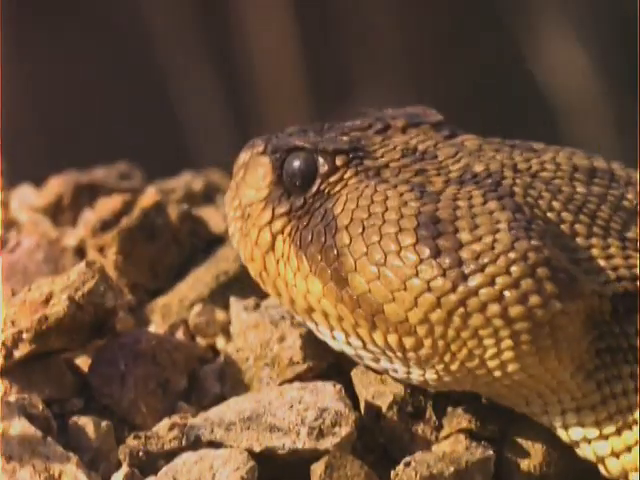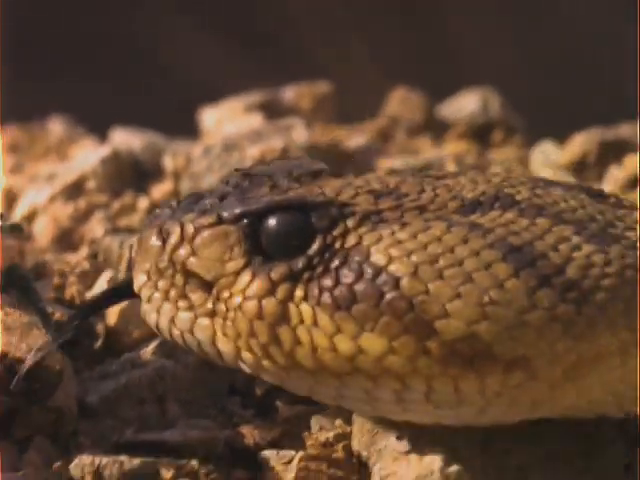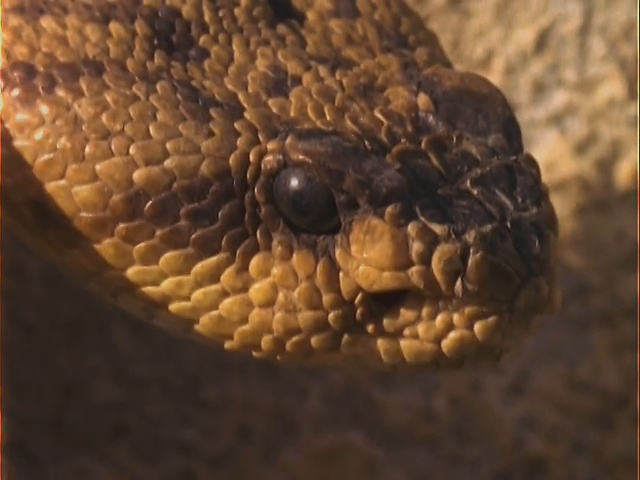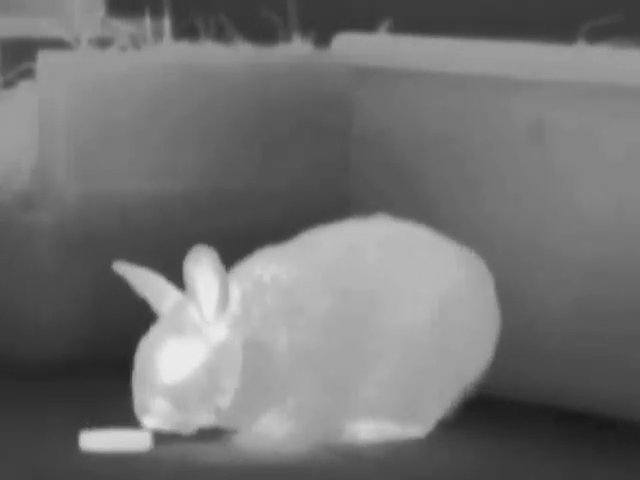Our eyes are detectors that are designed to detect visible light. There are other forms of light that we can't see, as Herschel had discovered. Few animals can see infrared. However, rattlesnakes and other pit vipers have 2 small organs or pits between their eyes and nostrils that detect infrared radiation. Hence, even in the dark, they can accurately strike at warm-blooded prey.